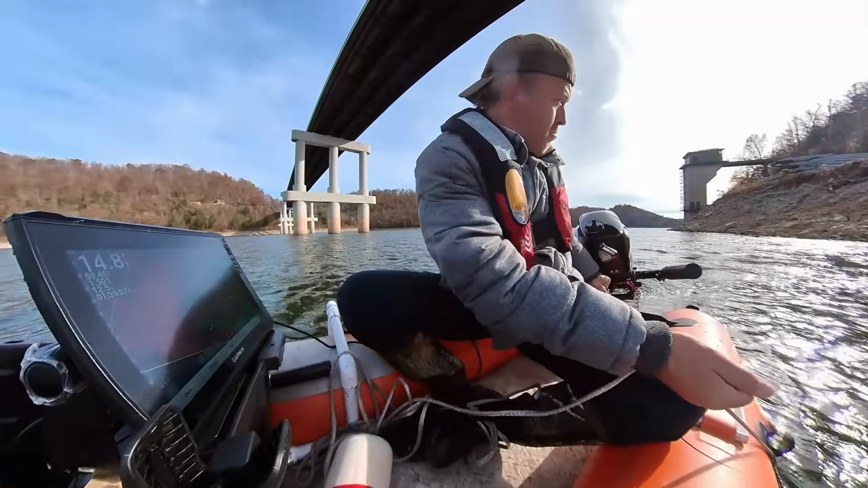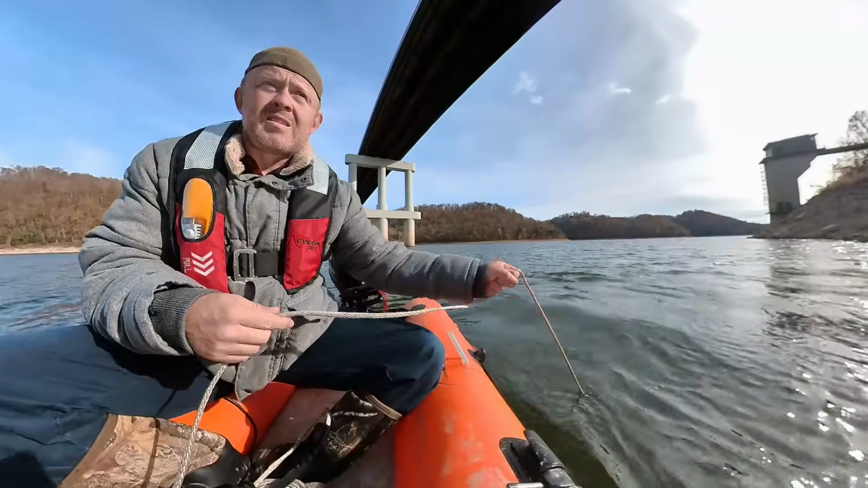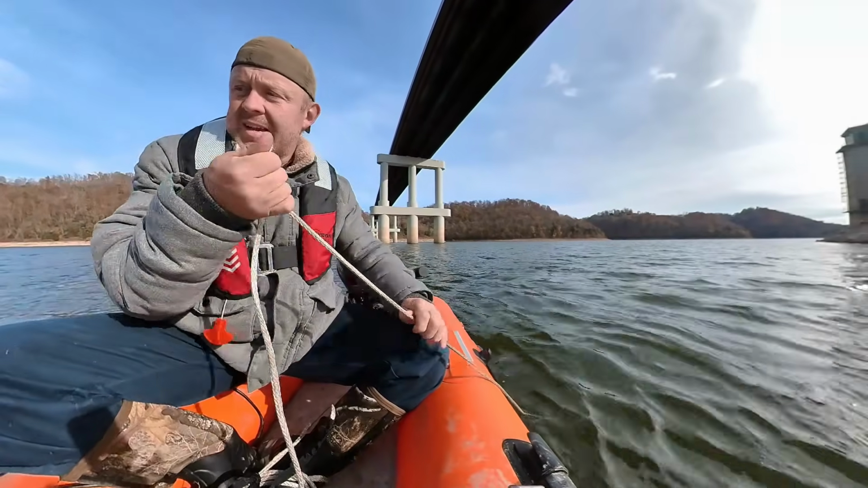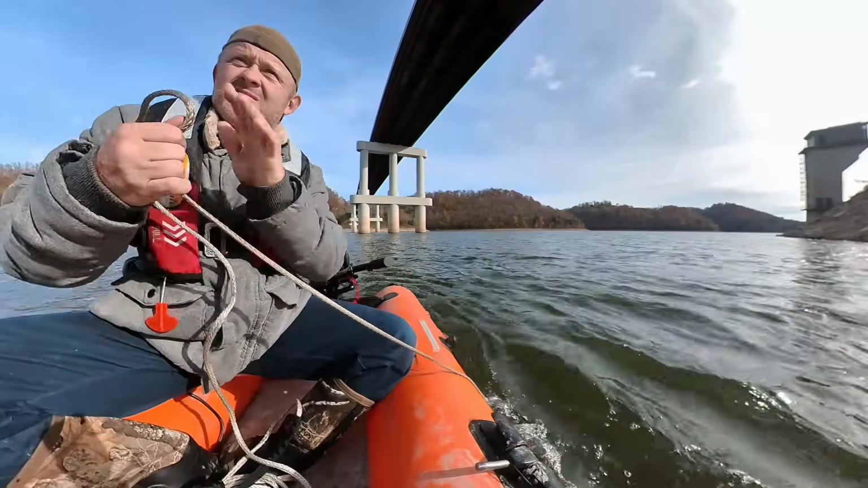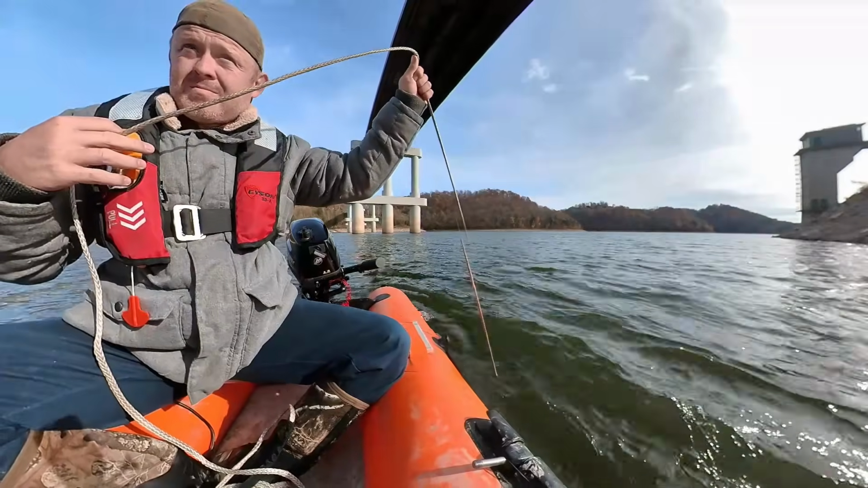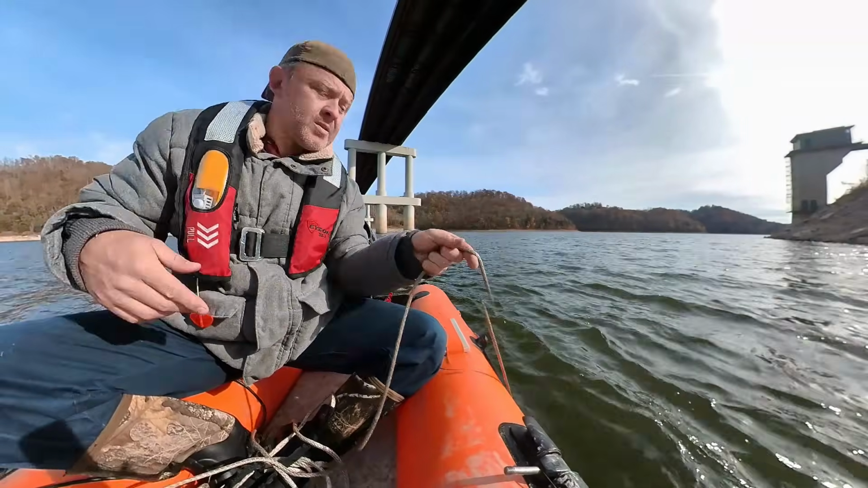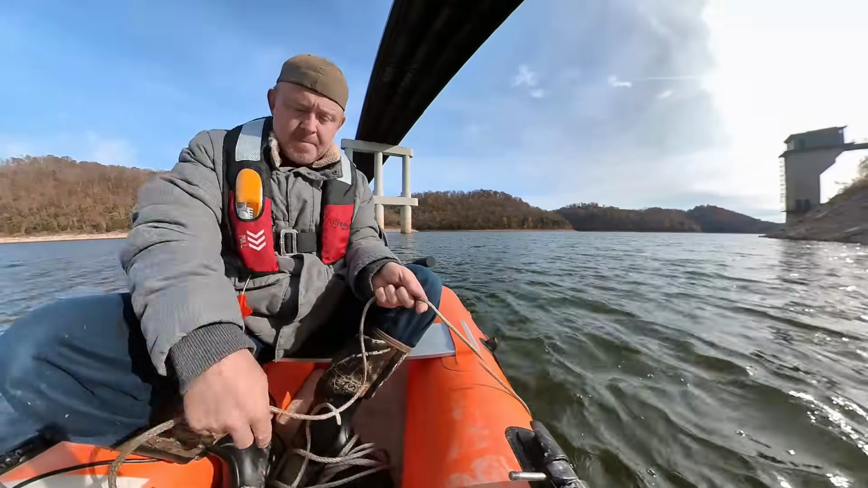Ooh, man, grab something. That does not feel like a car. That feels like I'm snagged on something. Let's see what... No, I might have it. So right at 13 feet. It's right below me. I think we got it.